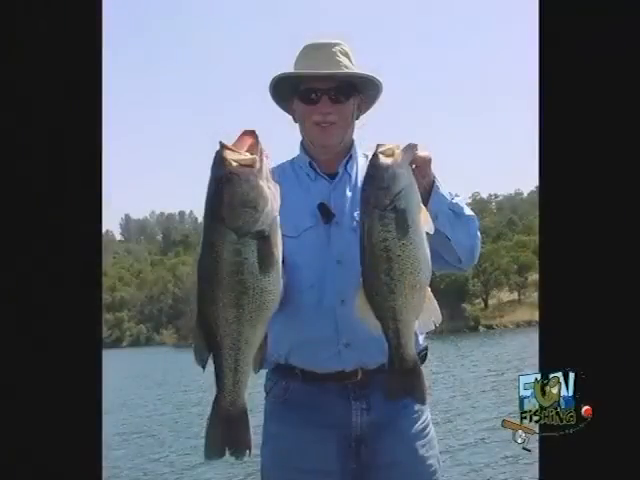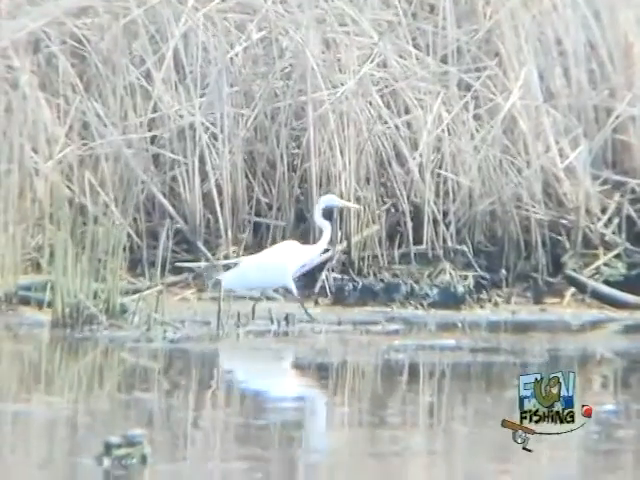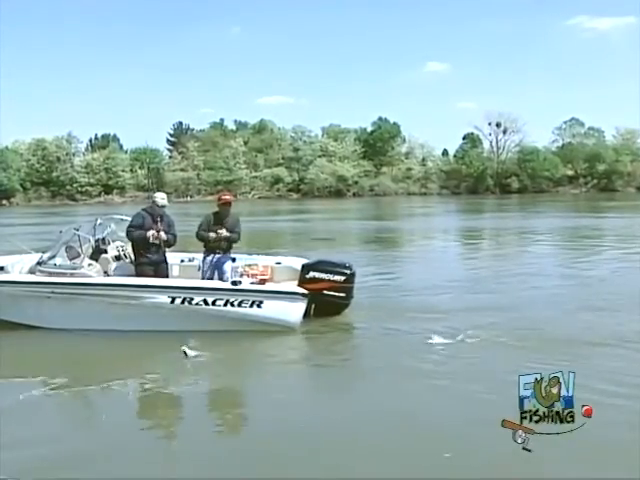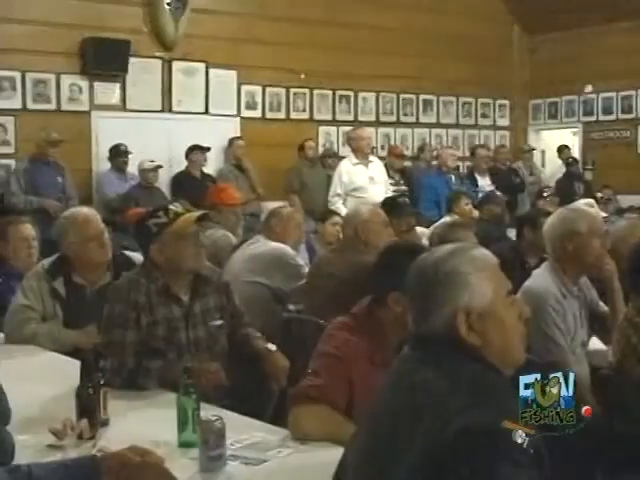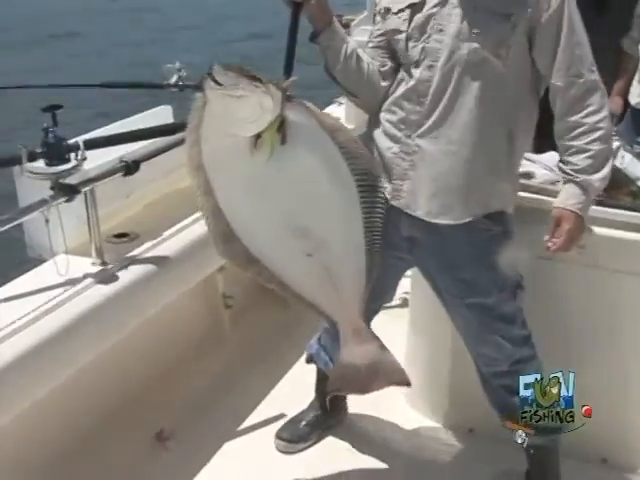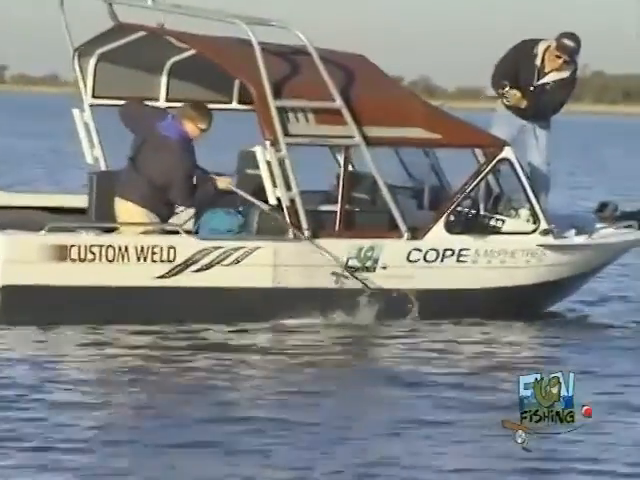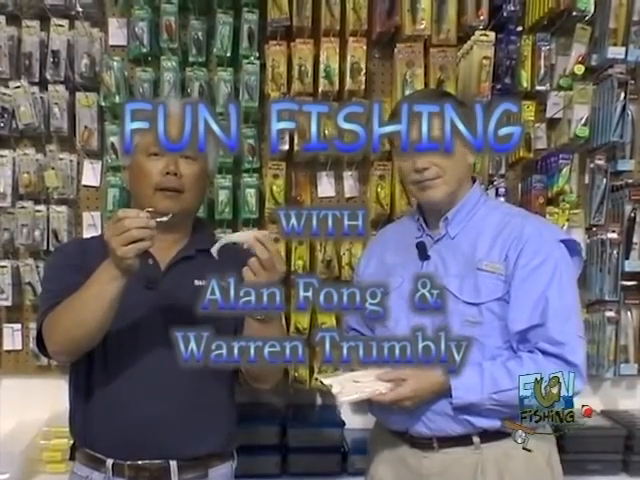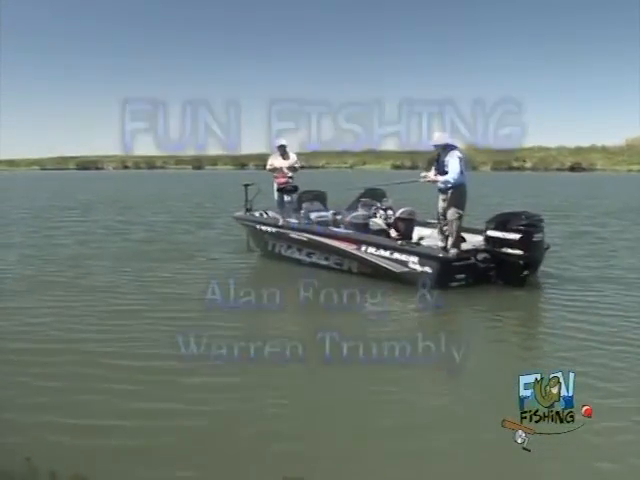Fishing is fun, but catching fish is funner. Oh, fish tried to attack. Winter, spring, or summer, from the Sacramento River to the San Francisco Bay, we're gonna show you how to catch some fish today. Salmon, bass, or trout, halibut's what it's all about. Stripers on the Delta, Alan and Warren will help ya. Stand like a man, now quit standing like a woman. Finish!